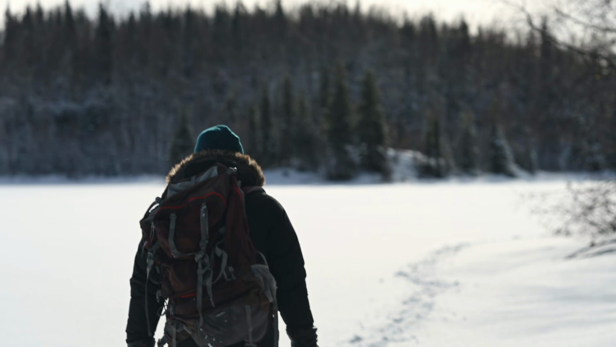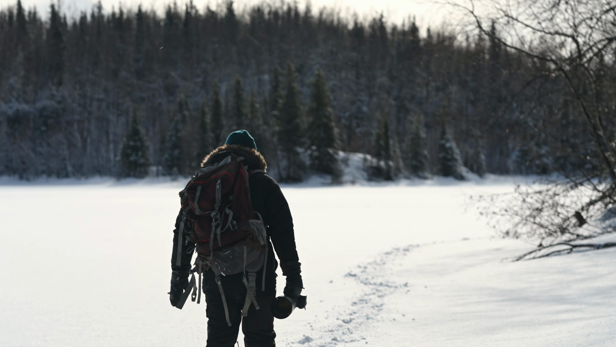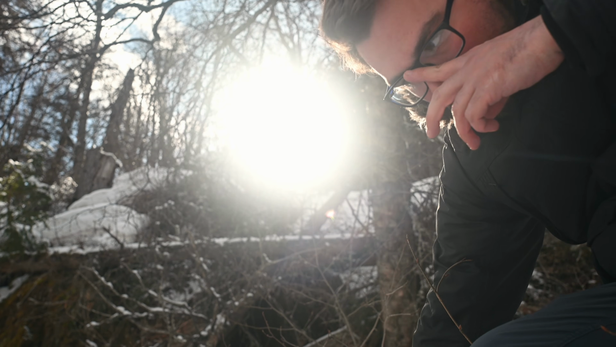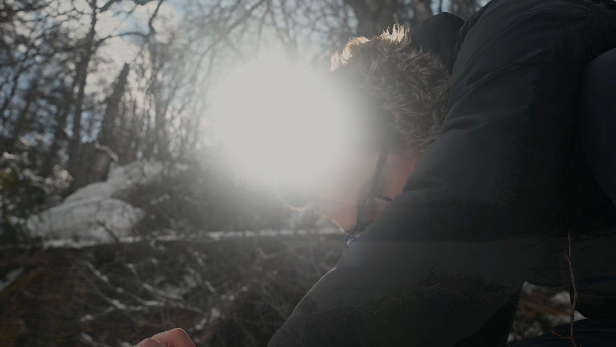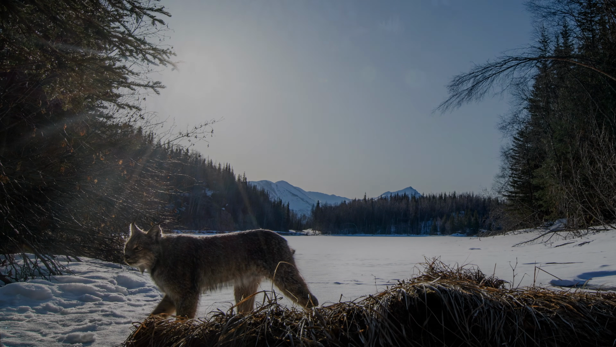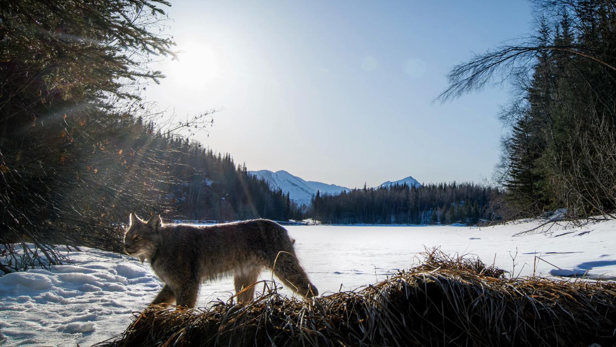My 2-week camera trapping license was about to expire, but on the last possible day, I got one last image on my camera trap. The photo wasn't everything it could have been, but I'm proud of what I was able to accomplish.